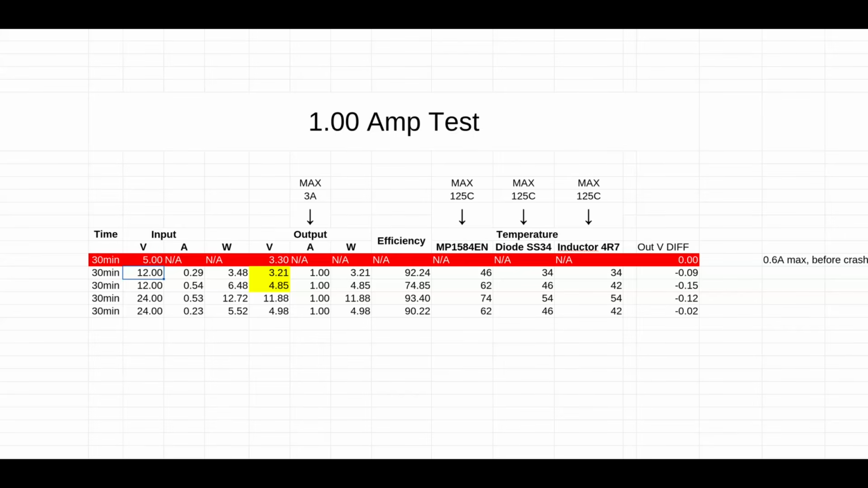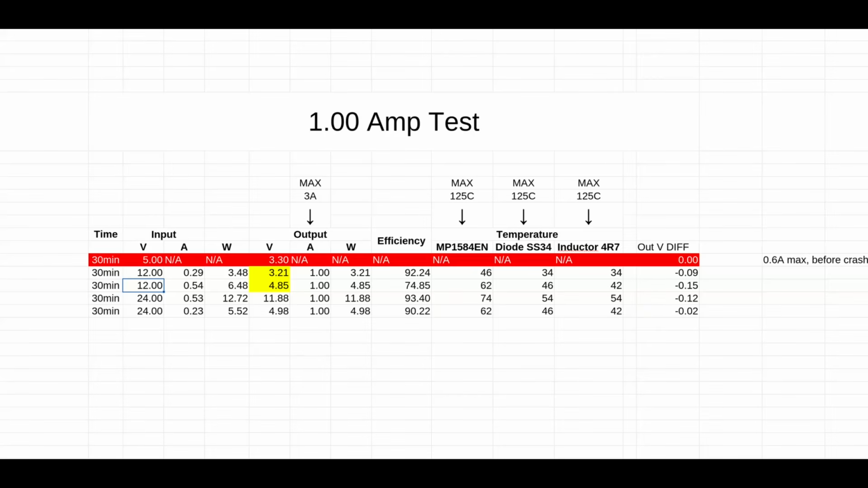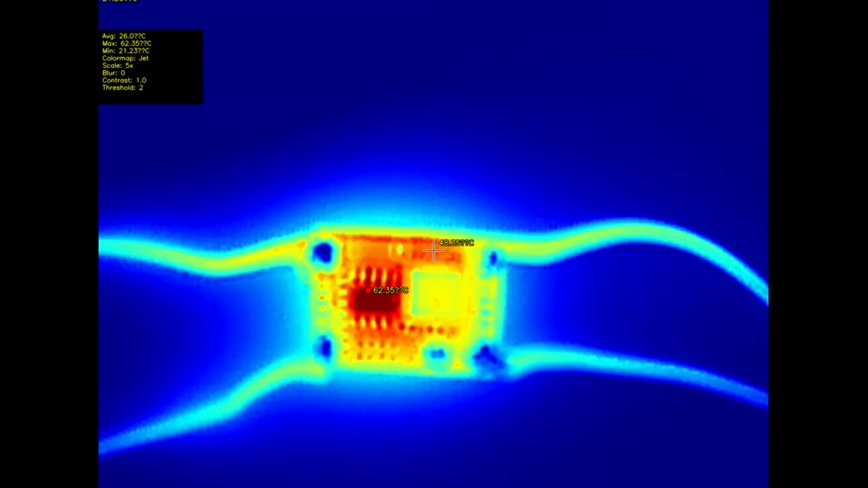From 12 to 3.3, the voltage dropped to 3.21. Still workable, but not so much. The temperatures are good. From 12 volt to 5 volt, we lost 0.15 volts on the output side. Still workable. The efficiency is not great. The temperatures are good.